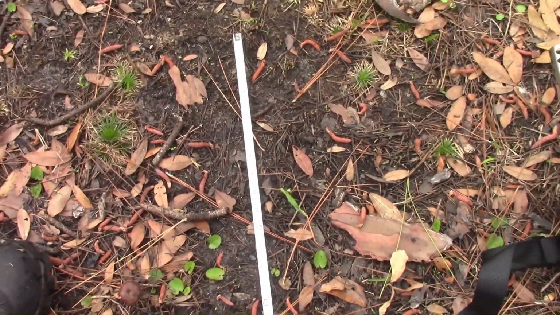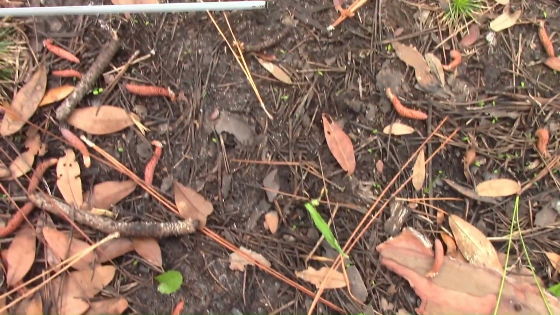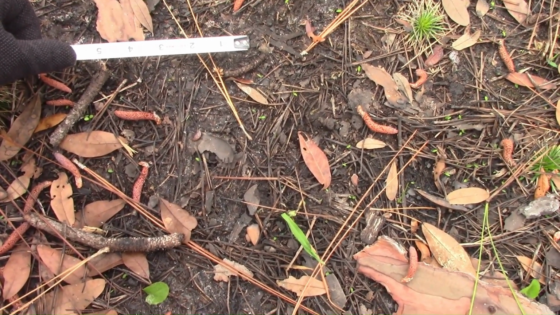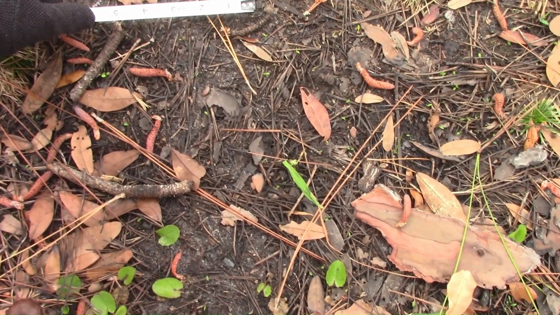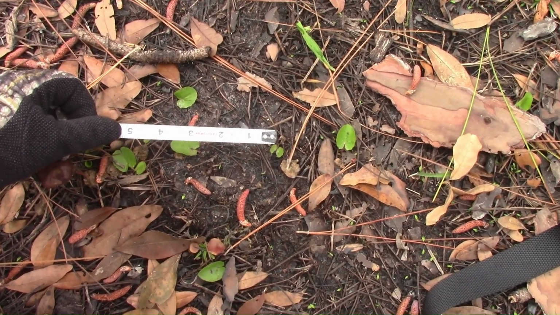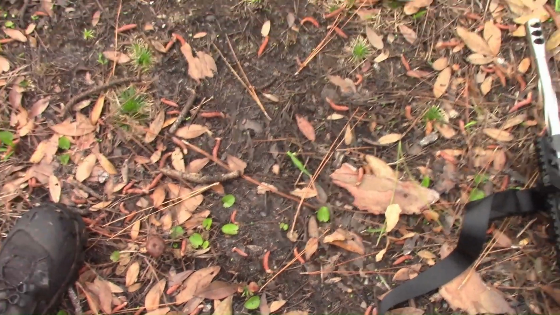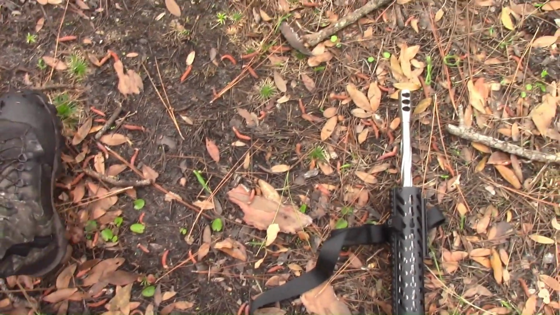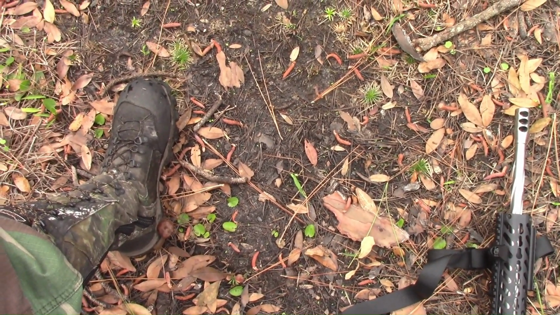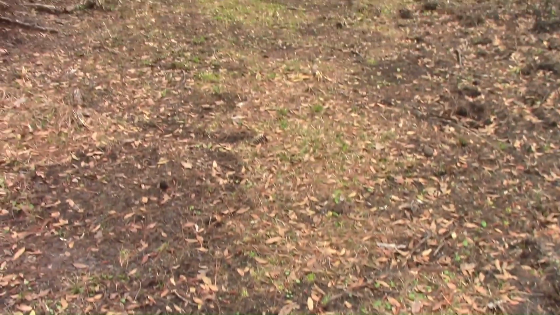And again, at 16 inches, it matches the other one. It's right about 5.5 inches, it matches the other one. And 4.25 inches there at the heel. So that's the second footprint. This one's out here on the trail, going that way.